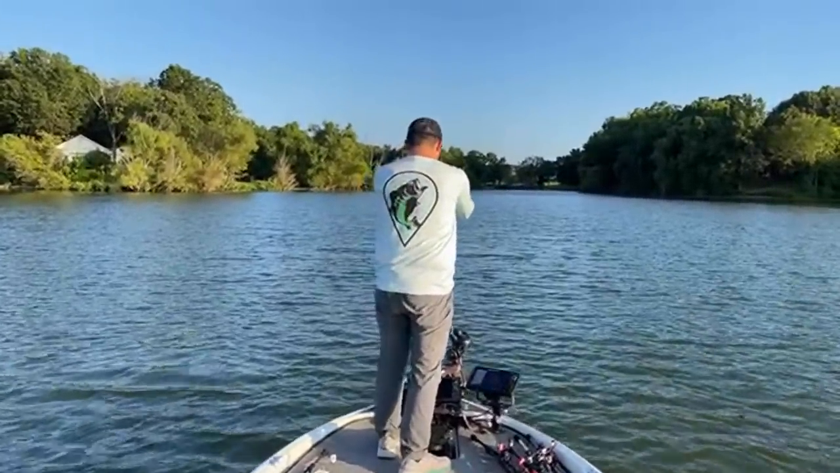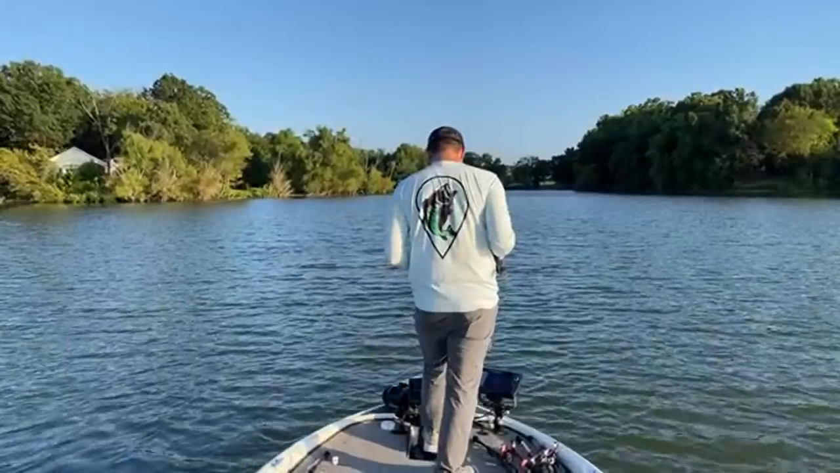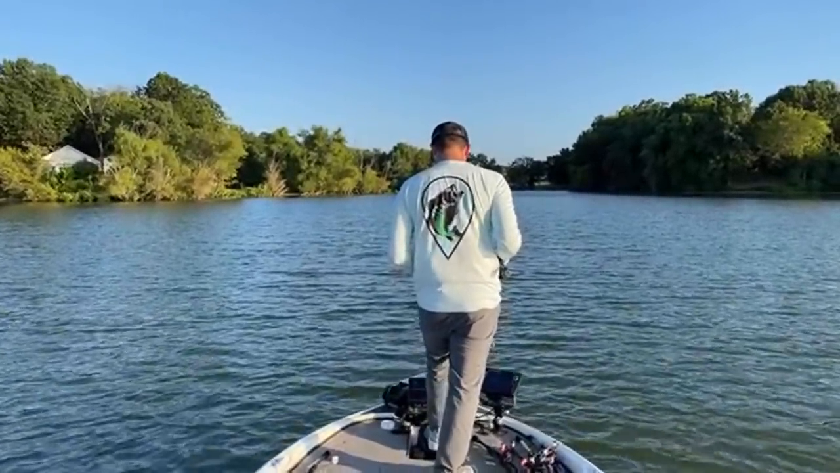So we're gonna fire that fluke out there. I'm gonna fish this fluke almost like a jerkbait over the top of these brush piles.